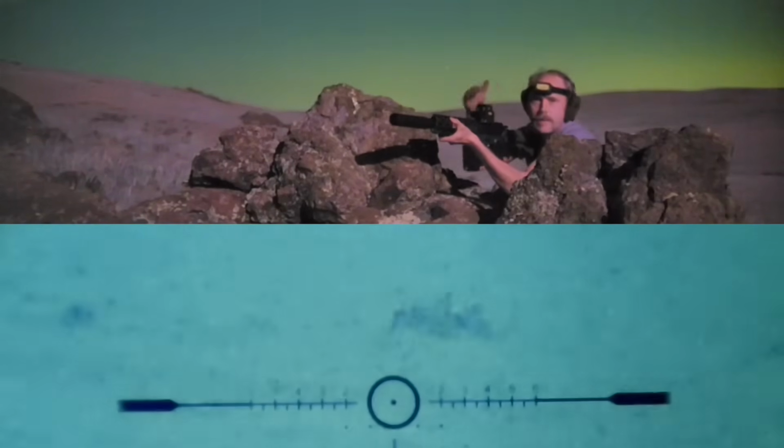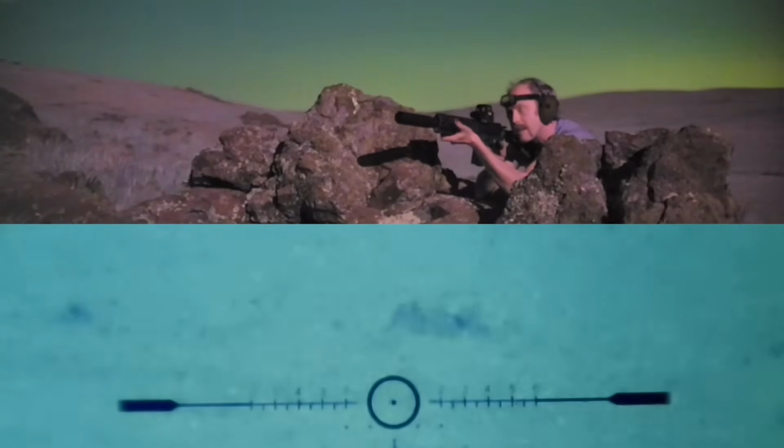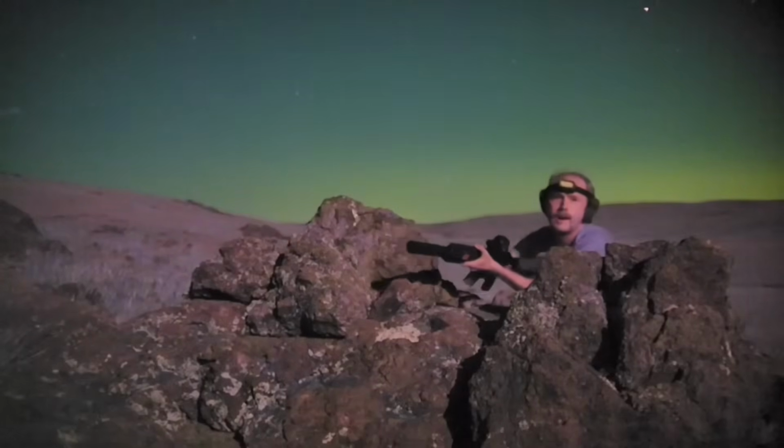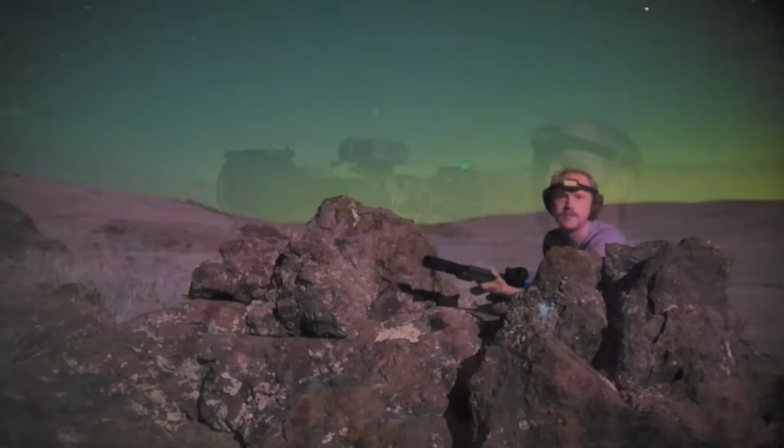Okay, so that's the B&T print, I believe it is. This is the Silencershop exclusive can. Alrighty, so what I saw by eye, the first 2 rounds, there was a decent amount of flash, and then it calmed down for the last 2.